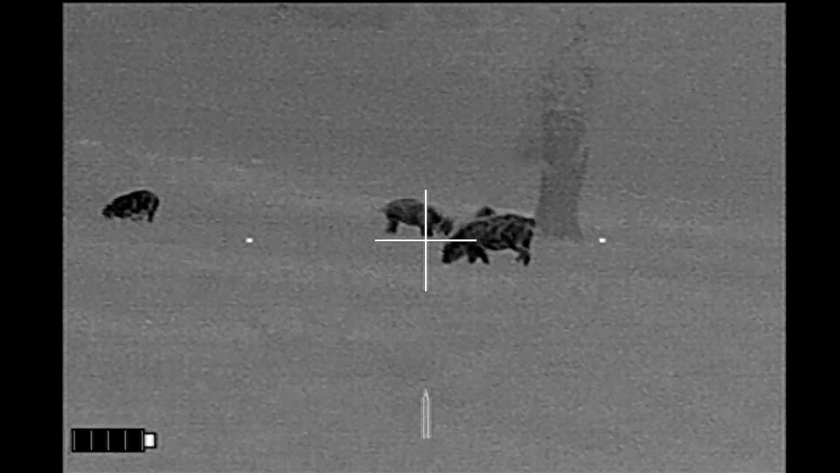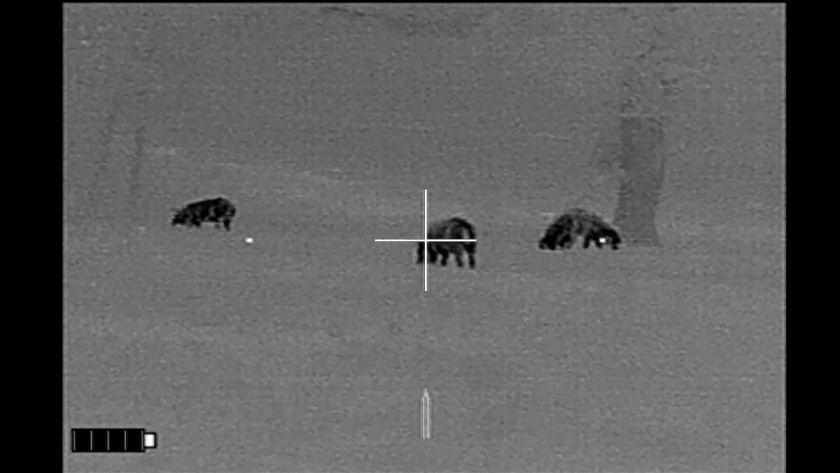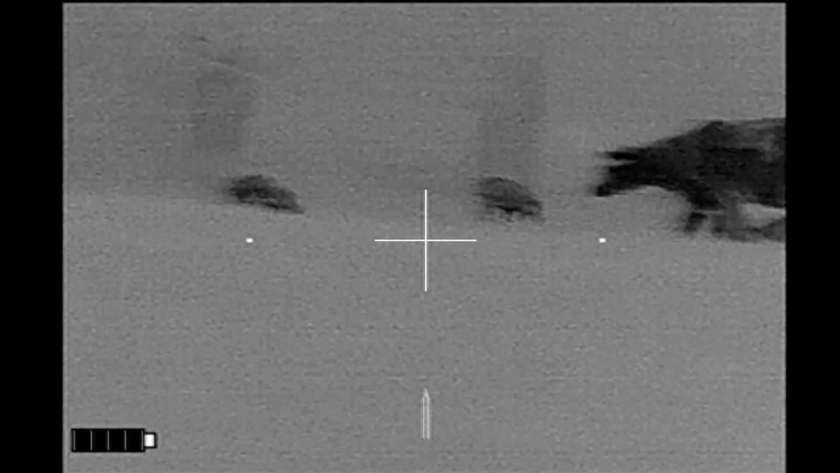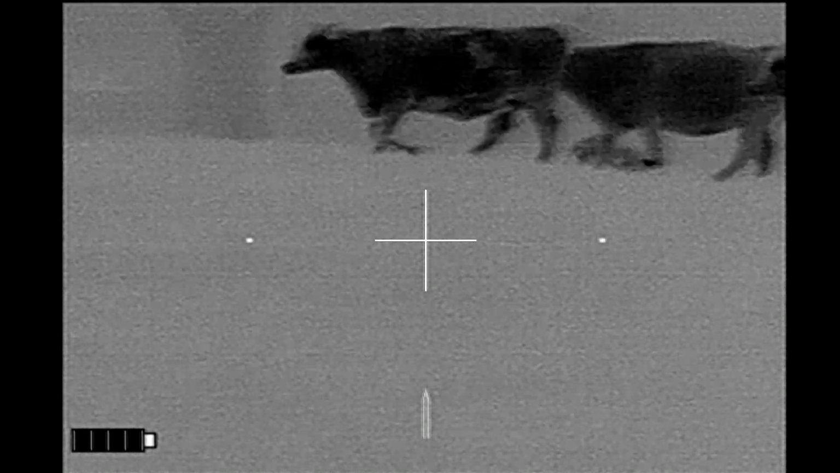And so I'm going to have to choose my targets very carefully here. The cattle are on the move again, so I hold off on shooting.